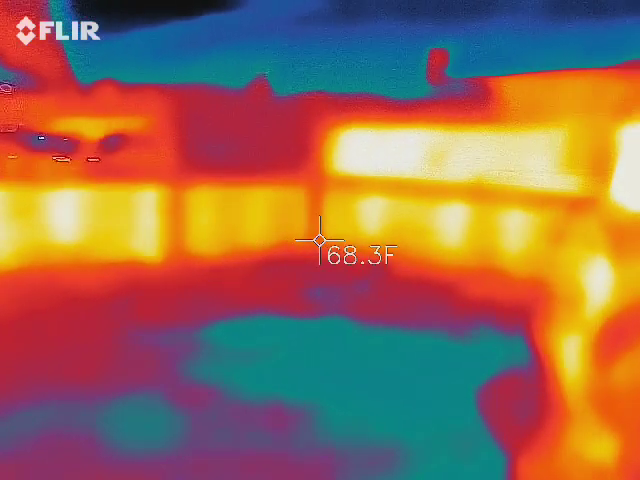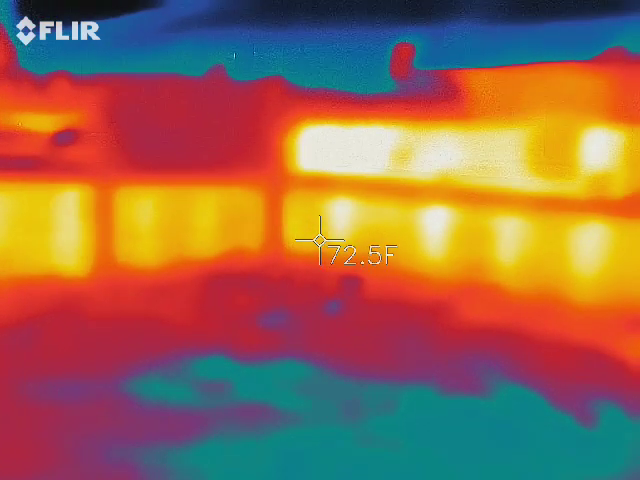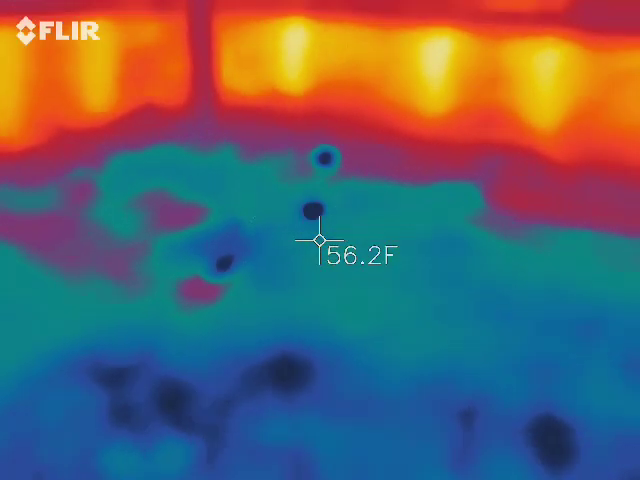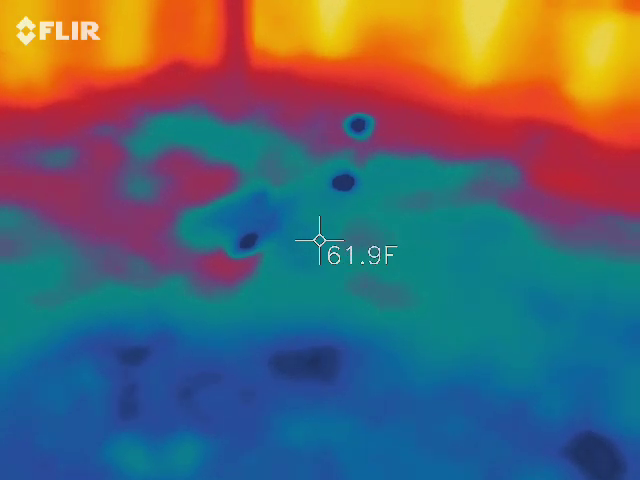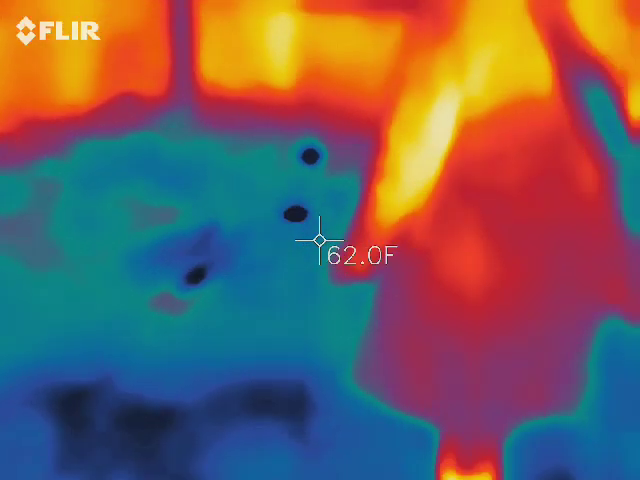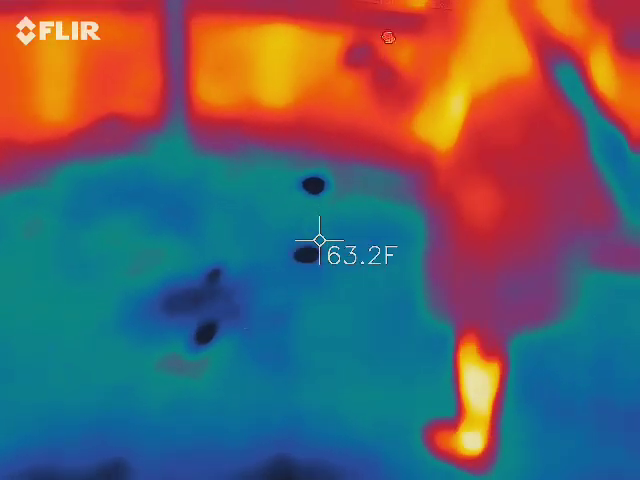Temperature? Yeah. 70-ish. Oh, I was at 58 over here. We're in the corner. I'm at 57 now. 61, 62. Things like the aluminum can and stuff like that, that's all cold.